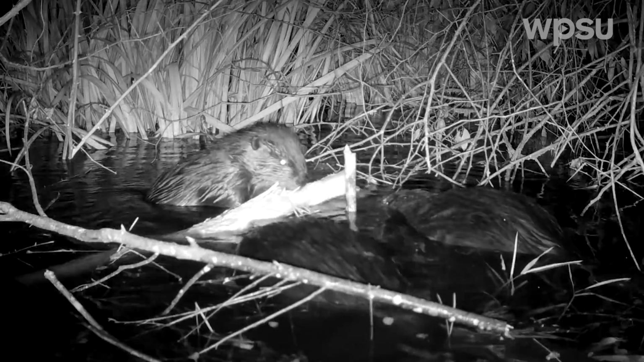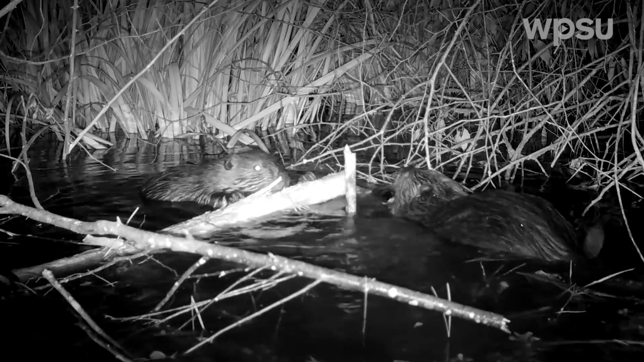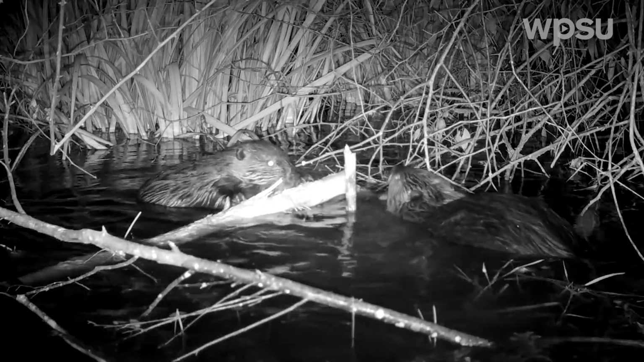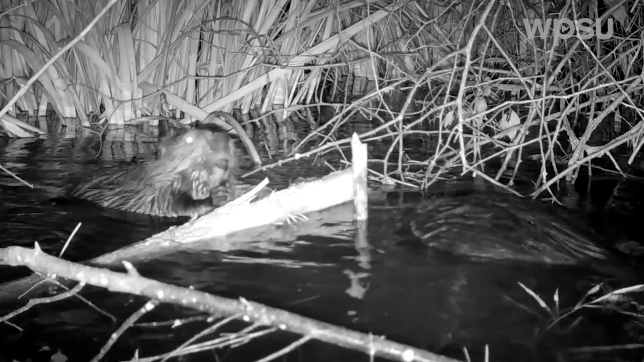Now, beaver kits, the young beavers, they'll stick around for up to 2 years learning from their parents. They'll help out with dam and lodge construction. In their lodges, a beaver family can be anywhere from 4 to sometimes 6 beavers.